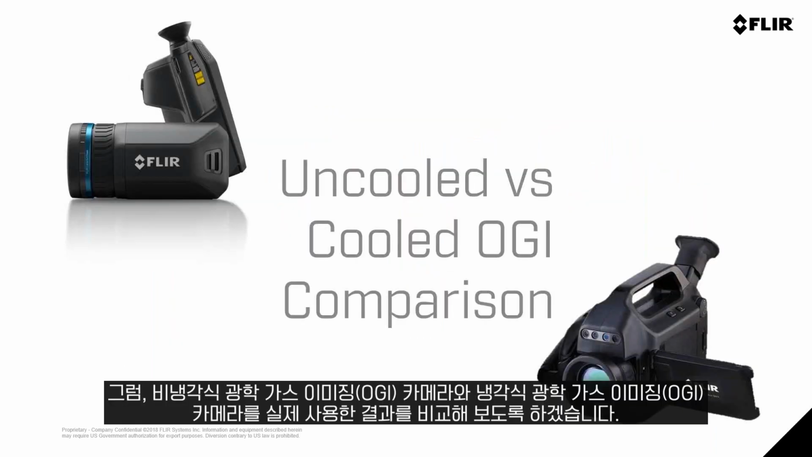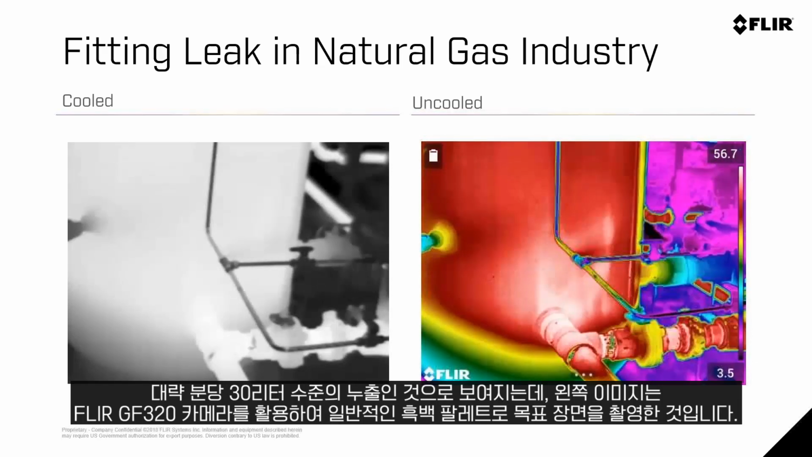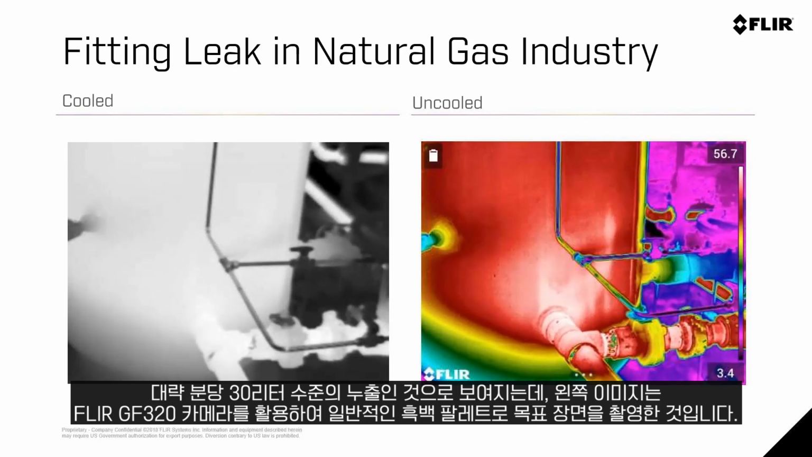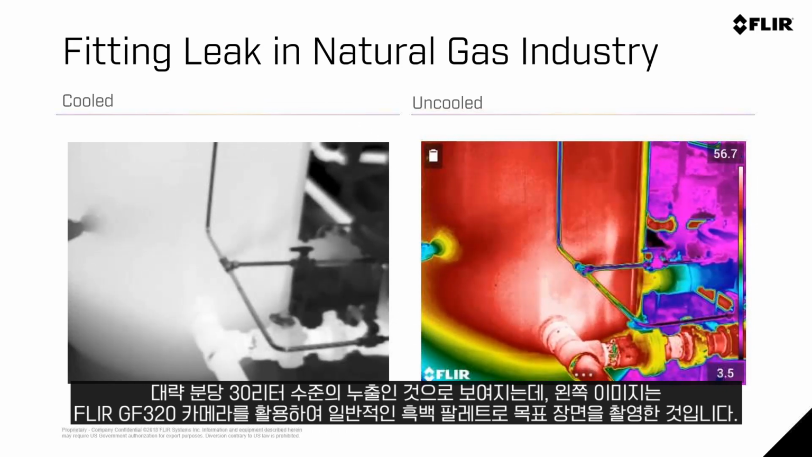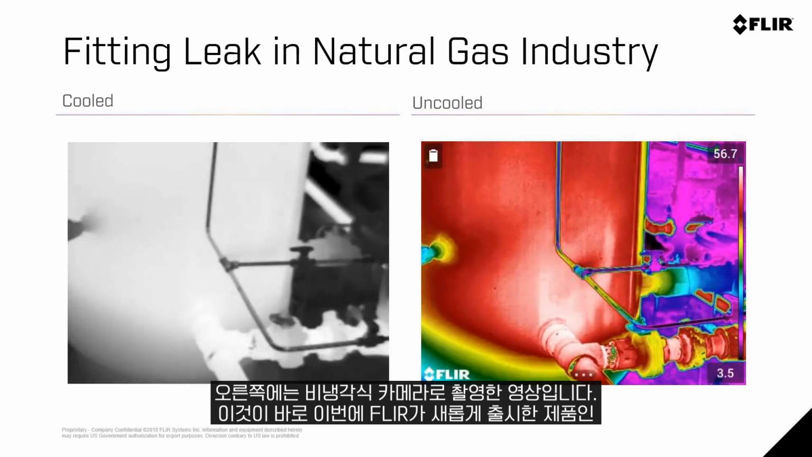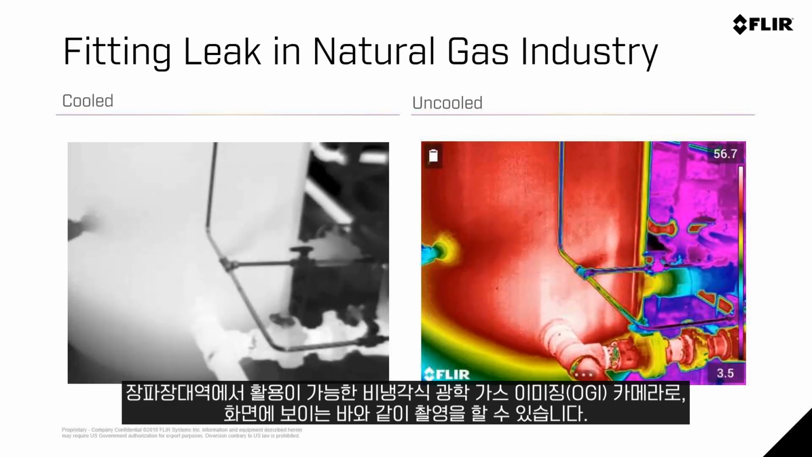So let's take a look at some uncooled and cooled optical gas imaging direct comparisons from the field. On the video on the left is just a small fitting leak. This is probably around a 30 or so liter per minute leak, and you can see the image on the left is the common image in black and white palette that we're used to seeing with the GF320 camera from FLIR. But the video on the right is an uncooled. This is the new product from FLIR. This is an uncooled optical gas imaging camera in the long wave spectrum. So you can see that you can visualize this.